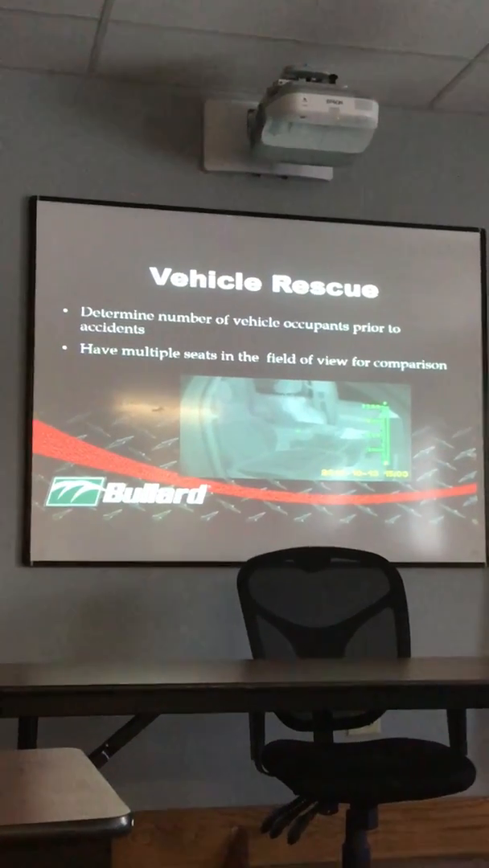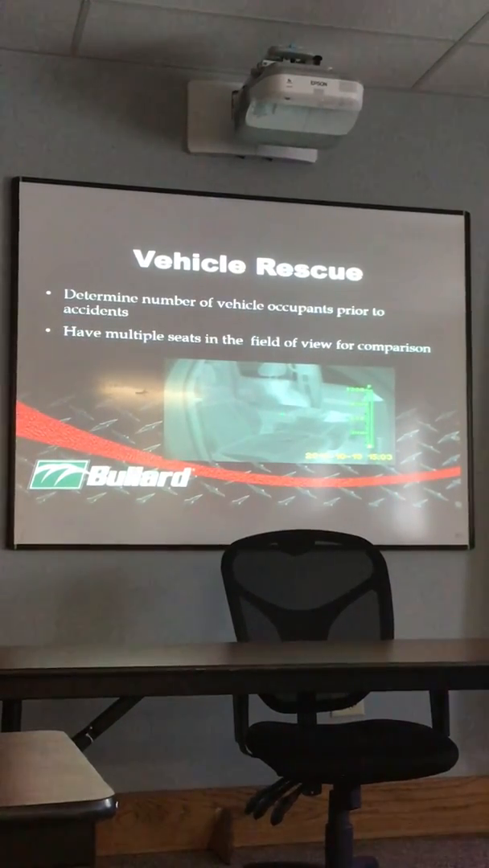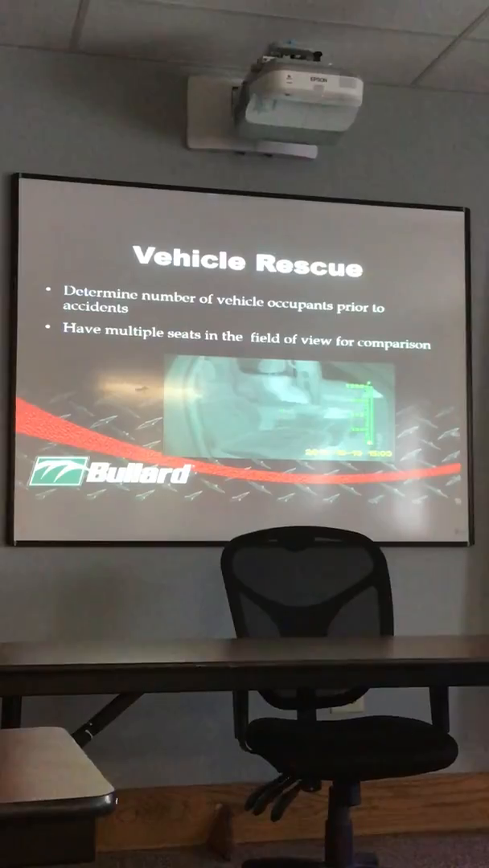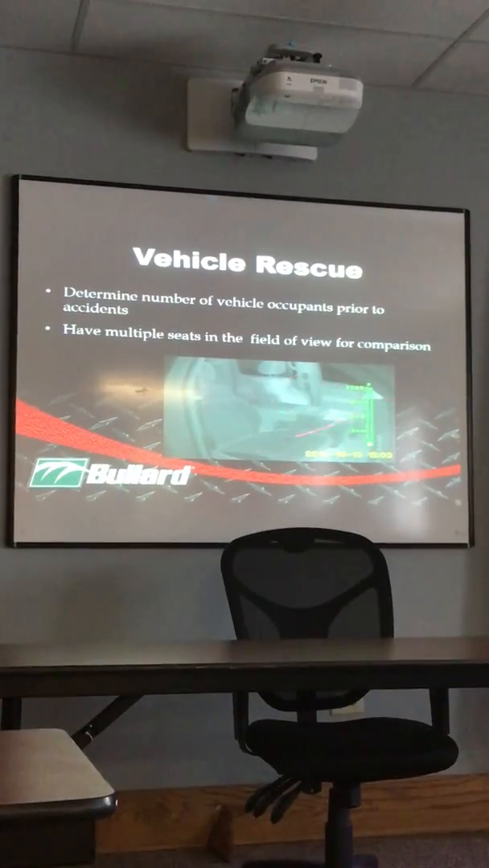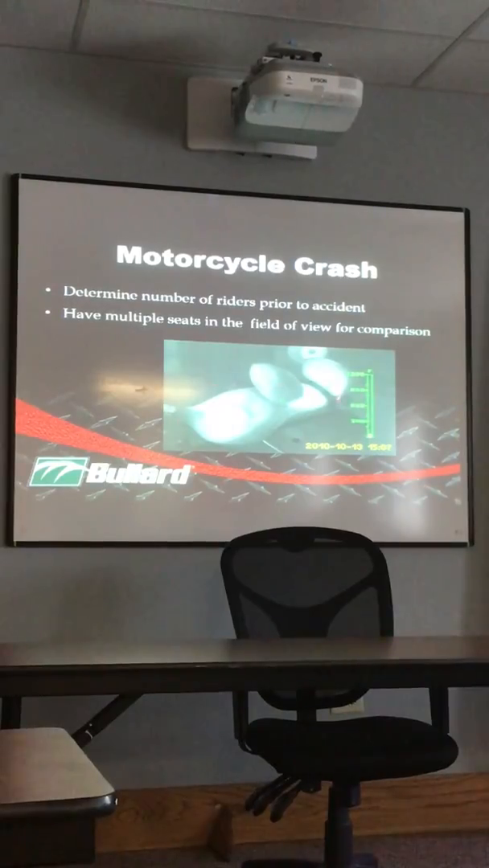You got a roll over, unconscious person, look at the heat signatures of the seats. Obviously somebody who's driving the vehicle, is there a heat signature here in the back? Is it foolproof? No, but it's a tool to put in your toolbox to see, hey, maybe more people were in that car. Motorcycle, same thing, two distinct different heat signatures. So there's more than likely two people sitting on that motorcycle.